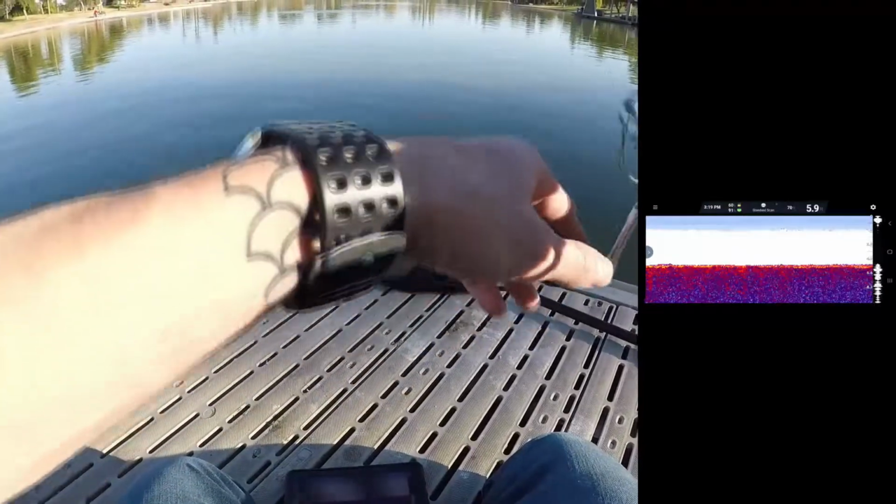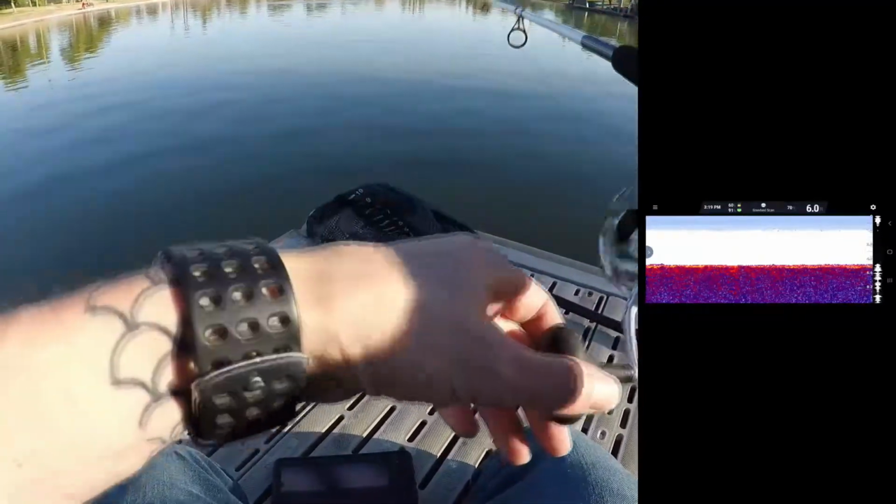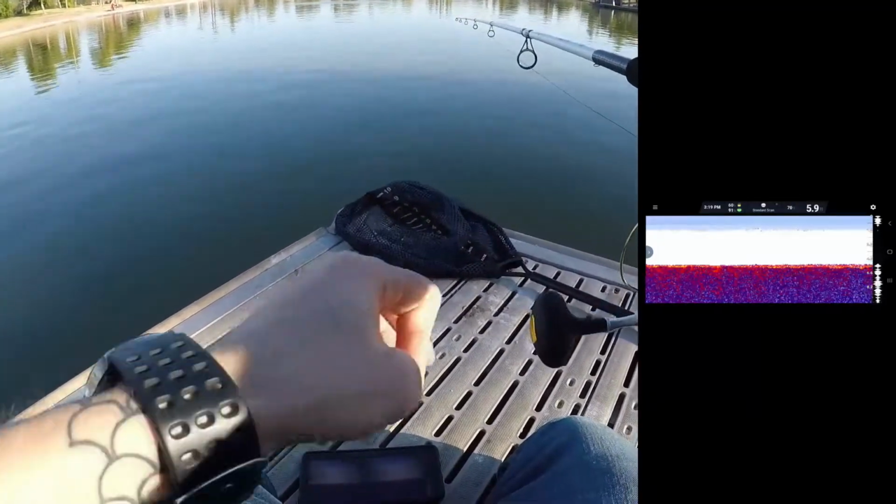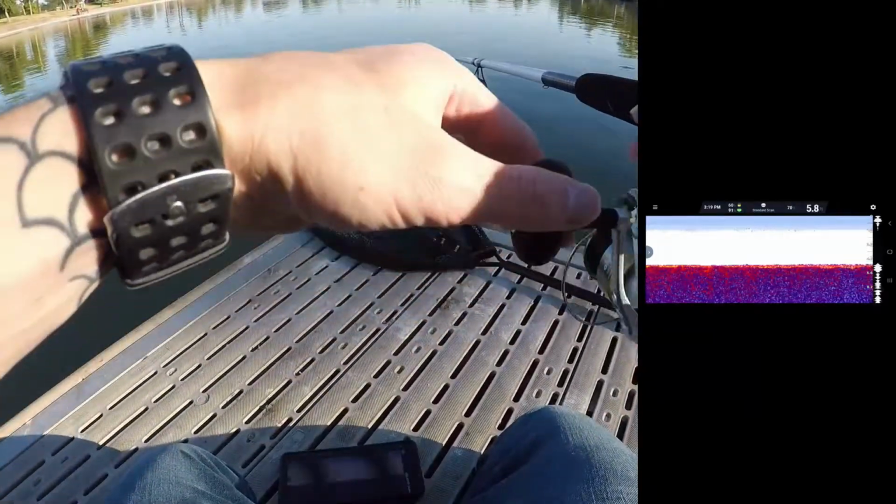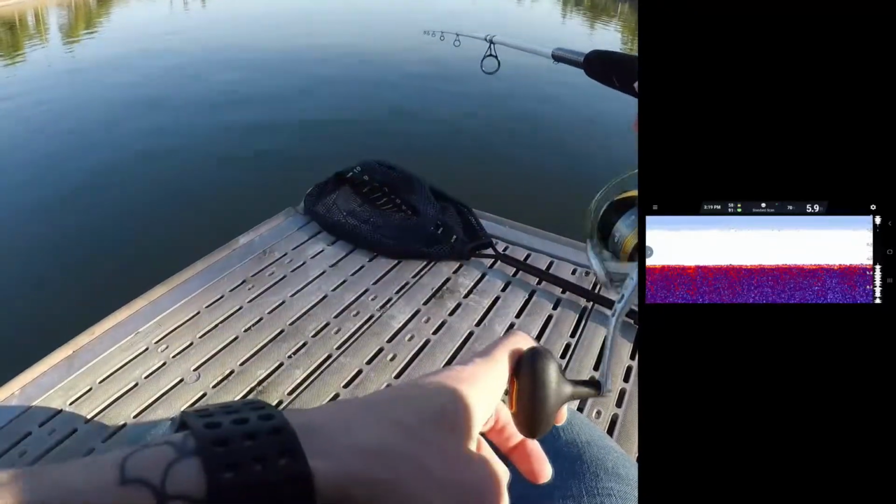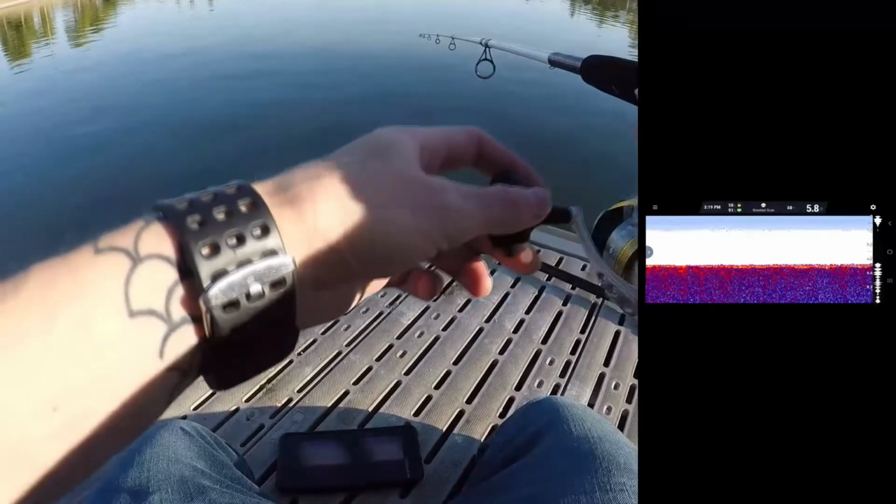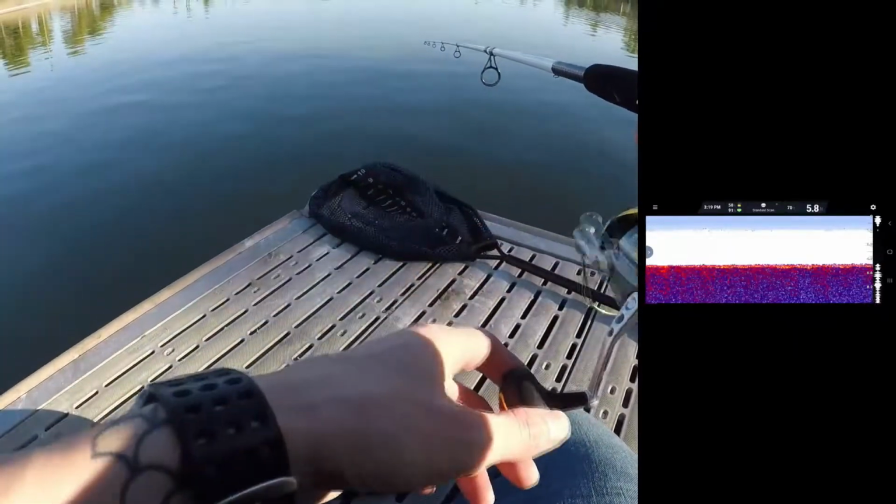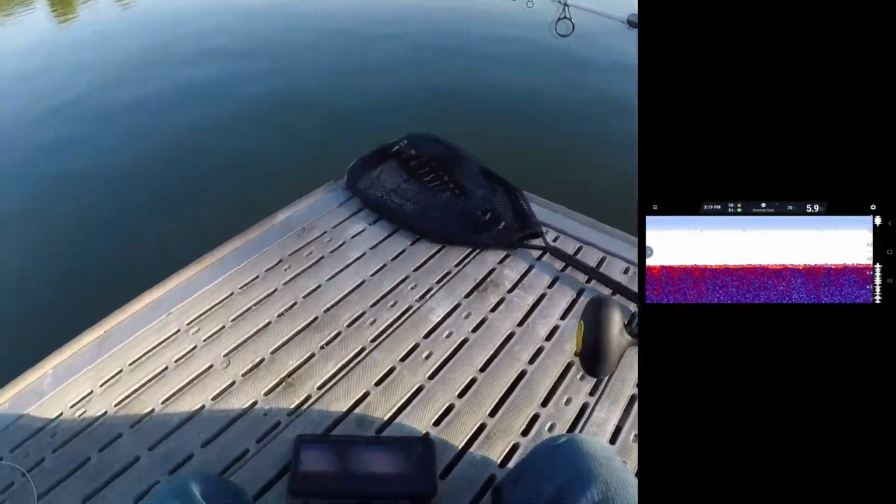Which, just for a silly point here, when I first got the unit, I went to a couple different lakes and I didn't see any fish on any of them, and I thought the unit was actually broken. Up until I went to Saguaro for the first time with it, and then the unit just completely exploded with fish, and then I thought it was broken again. Like, well, okay, now there's a million billion fish, but I'm not catching anything.